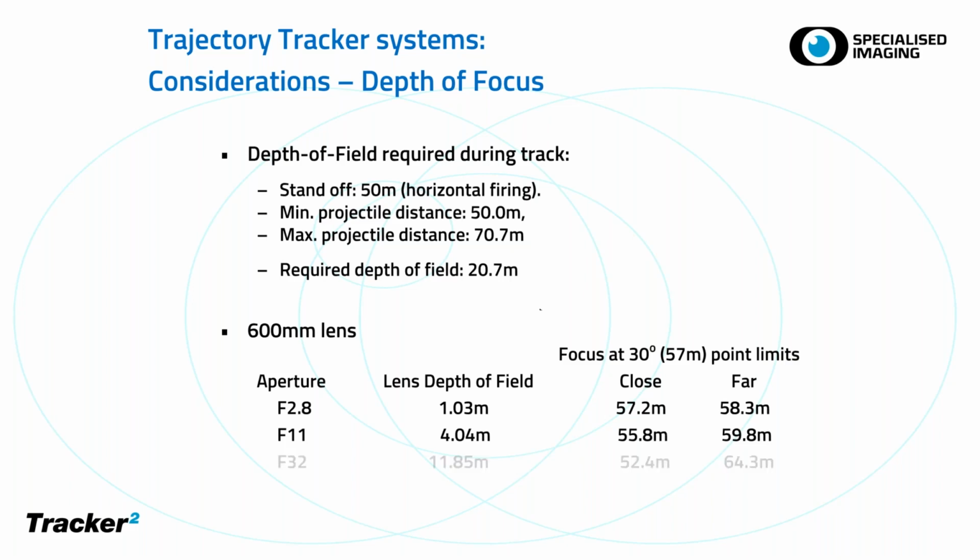For f11, 4 meters, and for f32, 11 meters. Now f32 is really shutting the lens right down, so you need an awful lot of sunlight in order to see anything. It would be quite dark otherwise, but you do happen to have just under 12 meters of depth of field. If you focus the lens at the 30-degree point, and when I say 30 degrees, that's 30 degrees in the arc of the mirror, then these are the kind of focus limits that you've got.